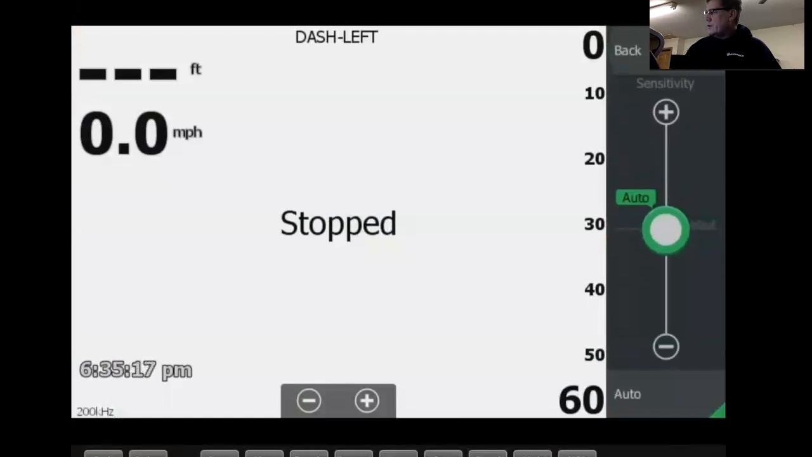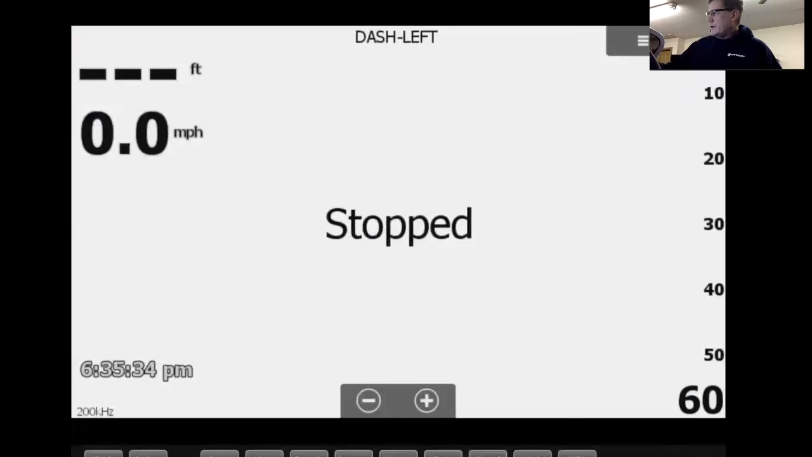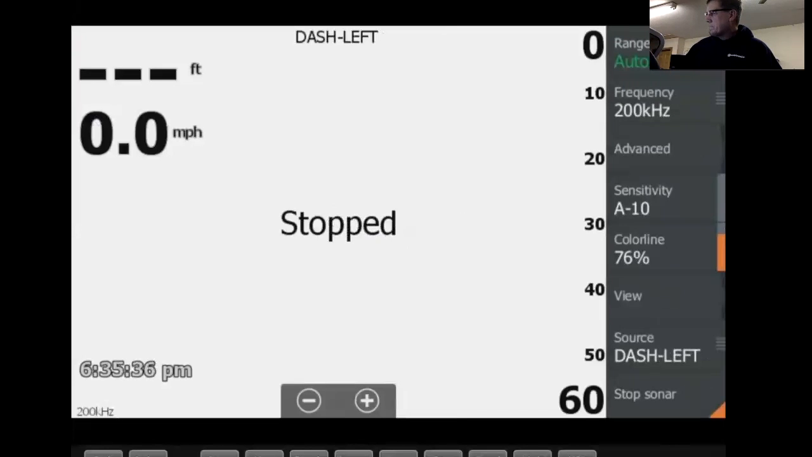If you lower it down, it's still going to run on auto, it's just going to be lower volume. Basically, it's like the volume of your radio. It just turns the volume down. But again, I don't have a lot of time to go into the details of it. It runs in auto, it just lowers the level a little bit.